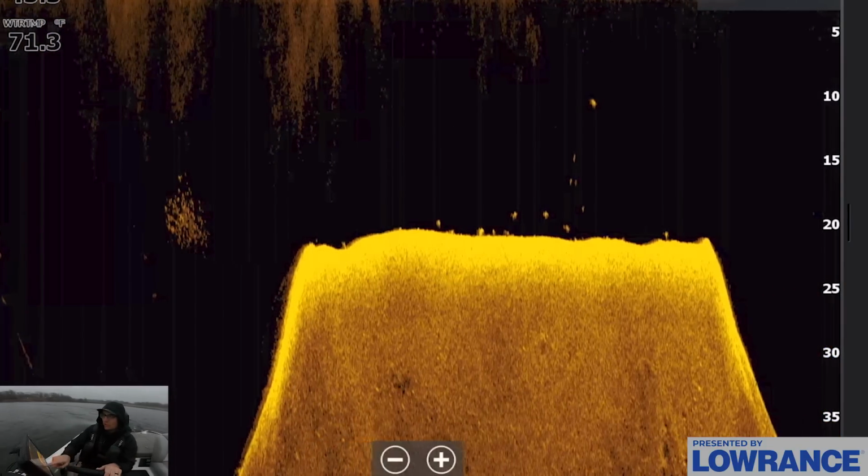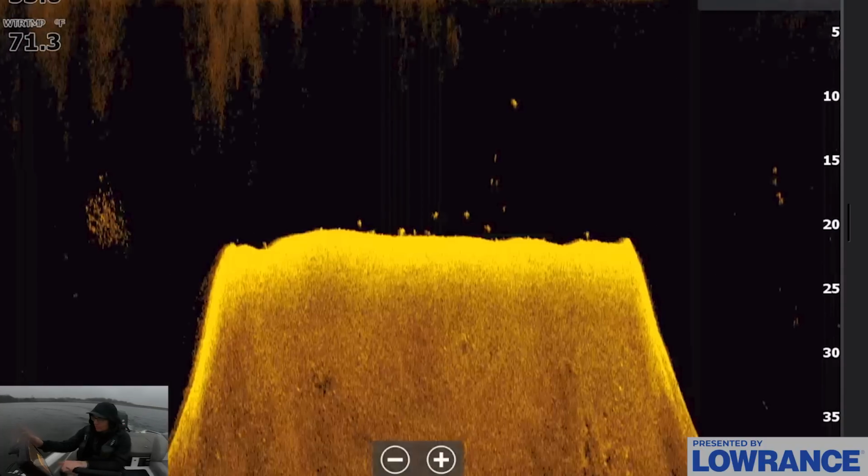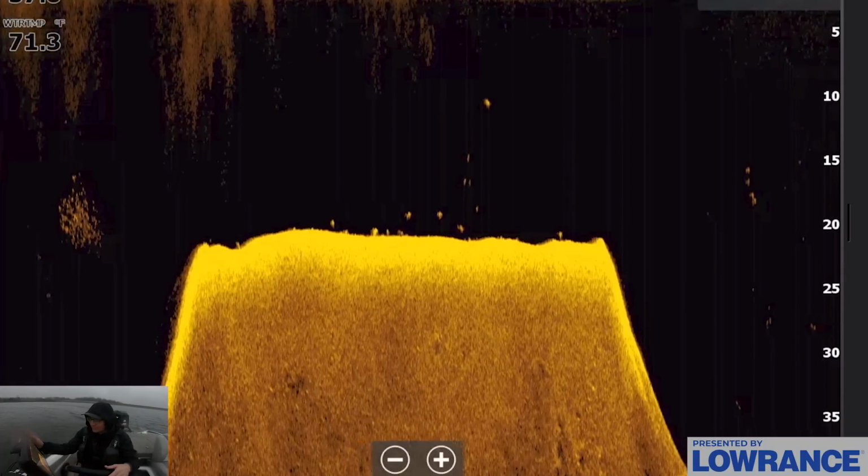But because we have the bait fish out here, we have that nice drop. We're right in the mouth of a spawning flat. I just had a really good feeling that we were going to pull up here and catch some fish, and oh boy, did we catch some fish.